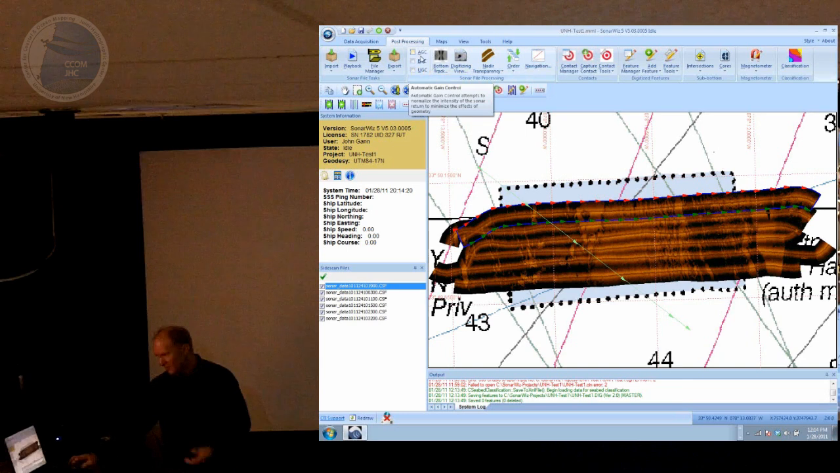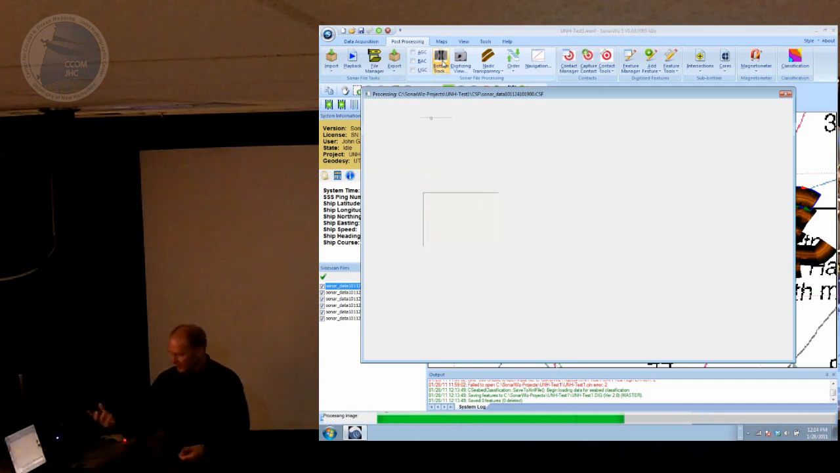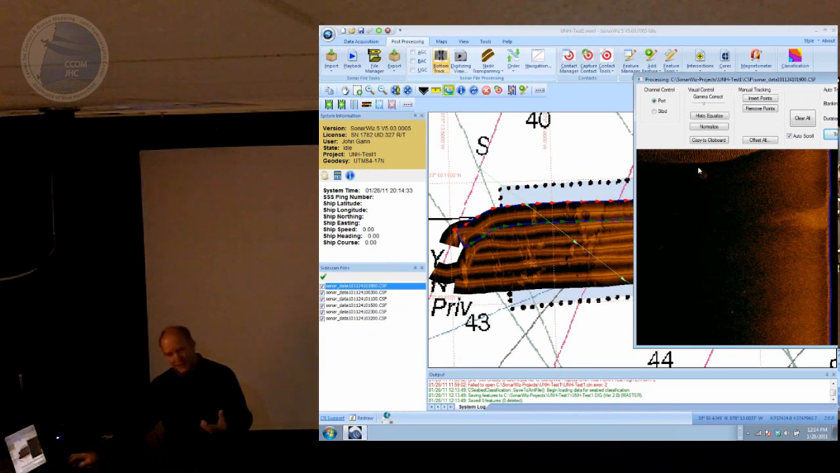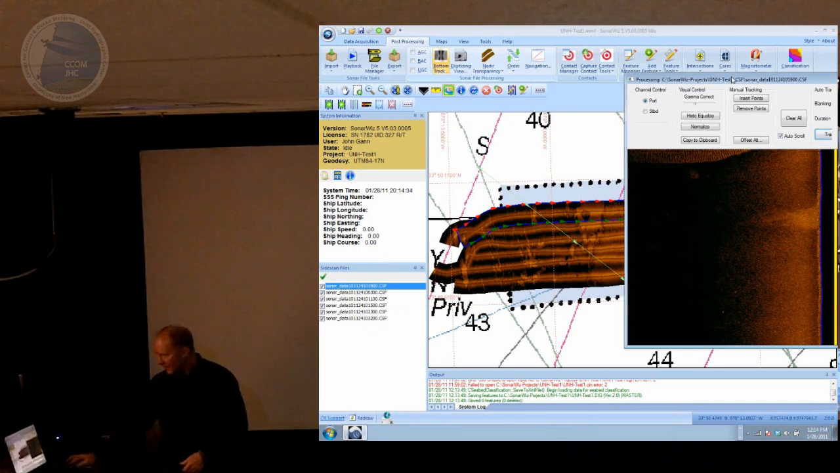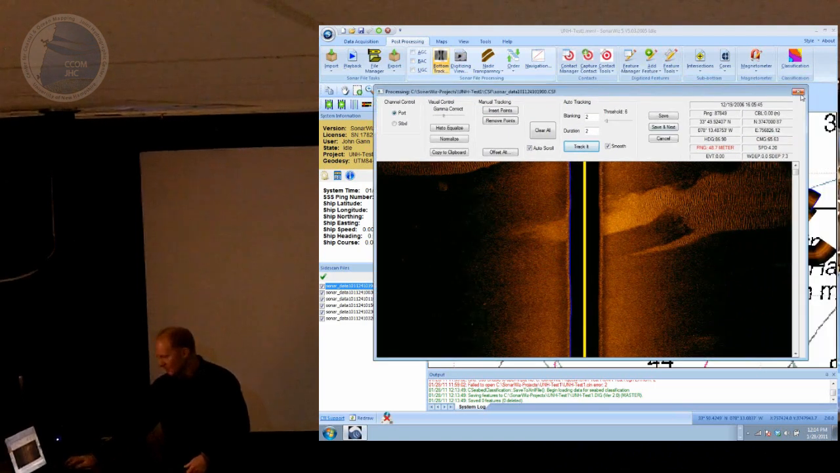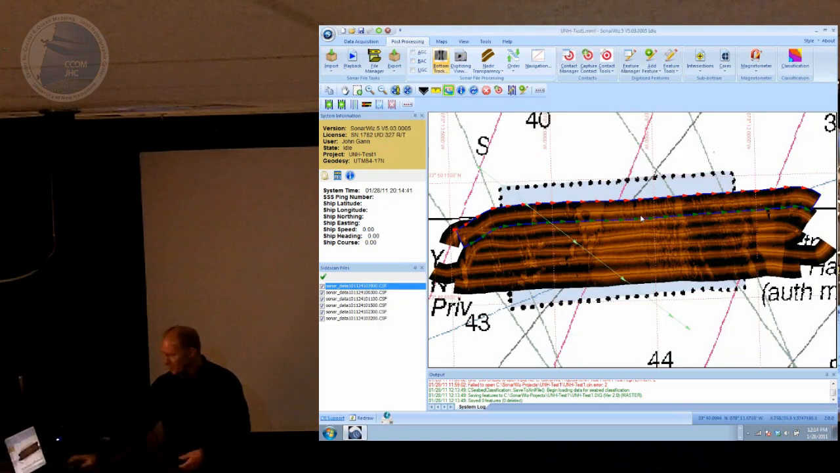So with a single click, I can turn on auto gain or beam angle correction, user gain. I can open the bottom tracker, for example, on a given file. When you highlight a file in the map by clicking on it, this blue perimeter indicates that that's the file that's selected. You can click on one of these buttons at the top and get to that particular feature. Okay?